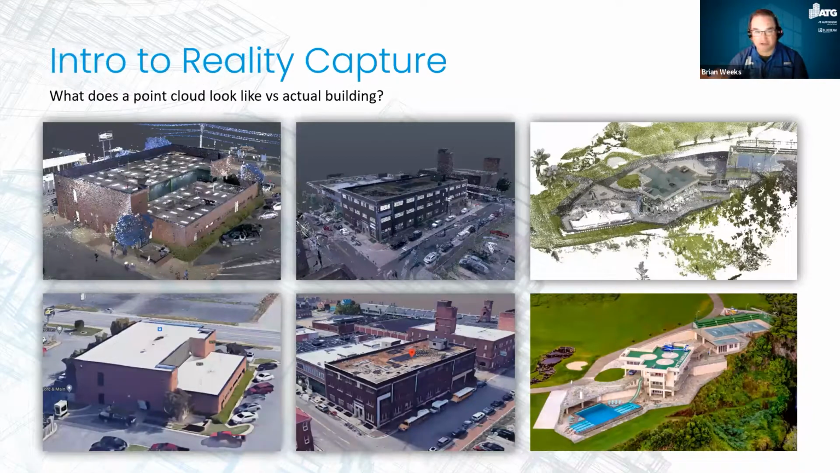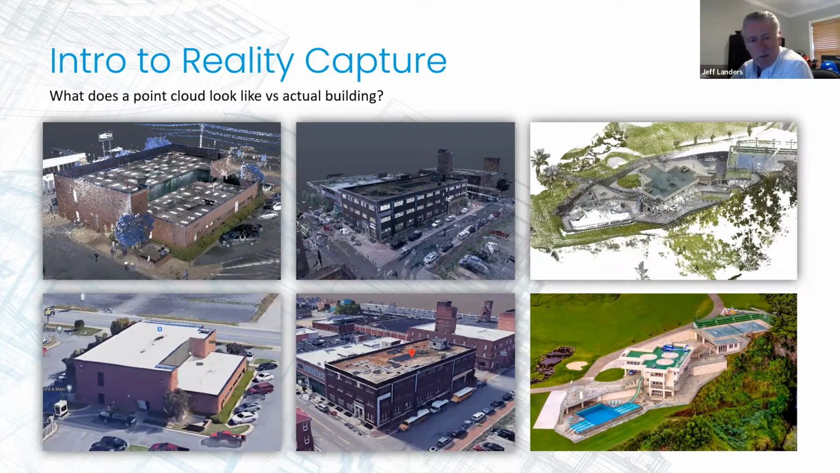So I'll turn it over to Jeff now and let him talk about reality capture. As you can see, the examples of several projects that we've done, including the Waterfalling Estates project here. I'll go ahead, if you want me to go ahead and show them that.